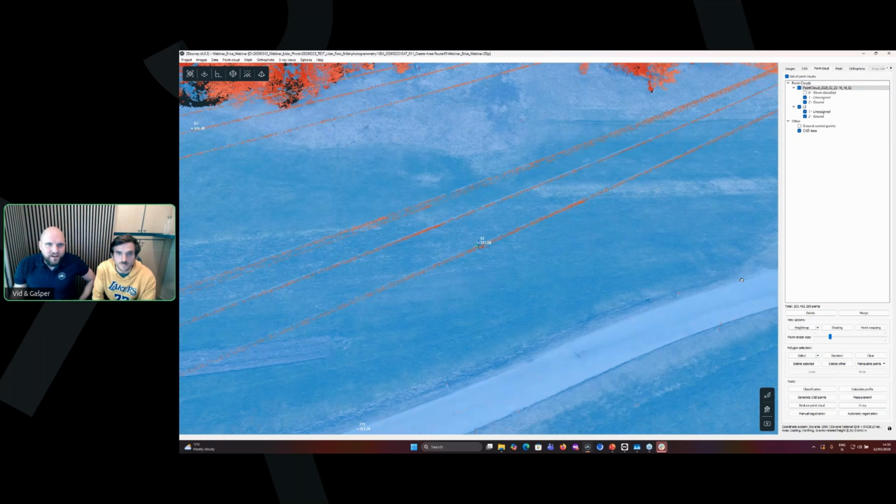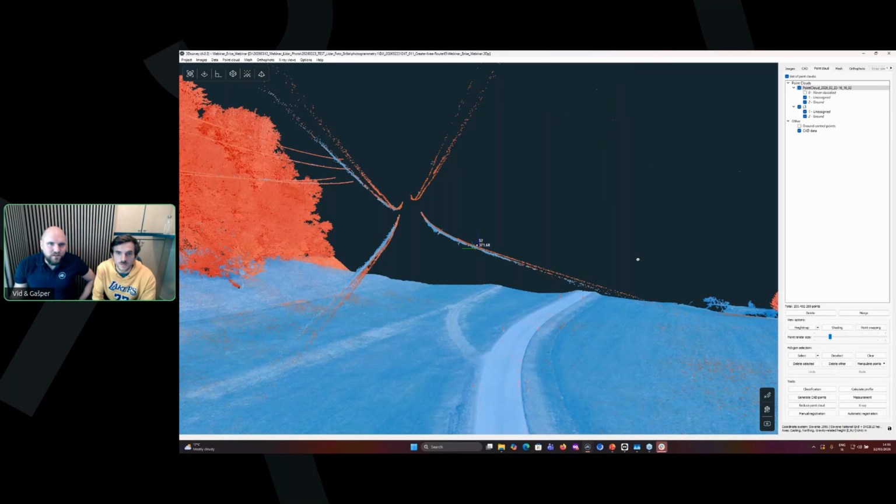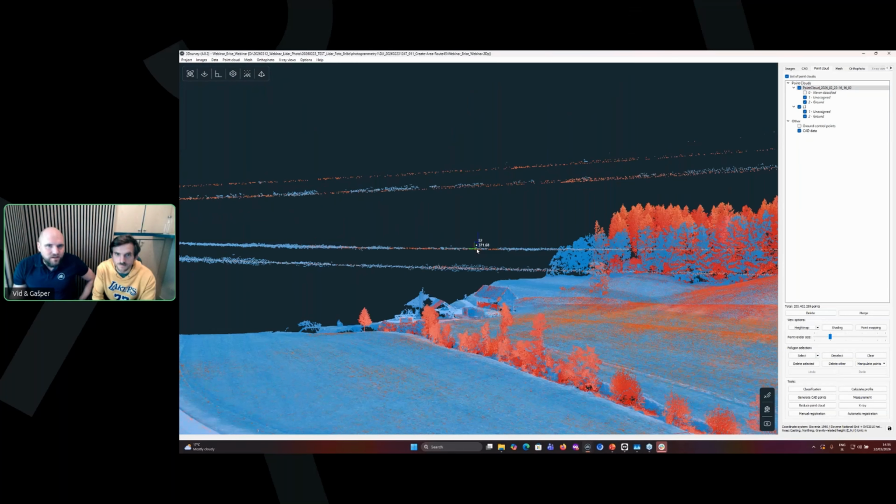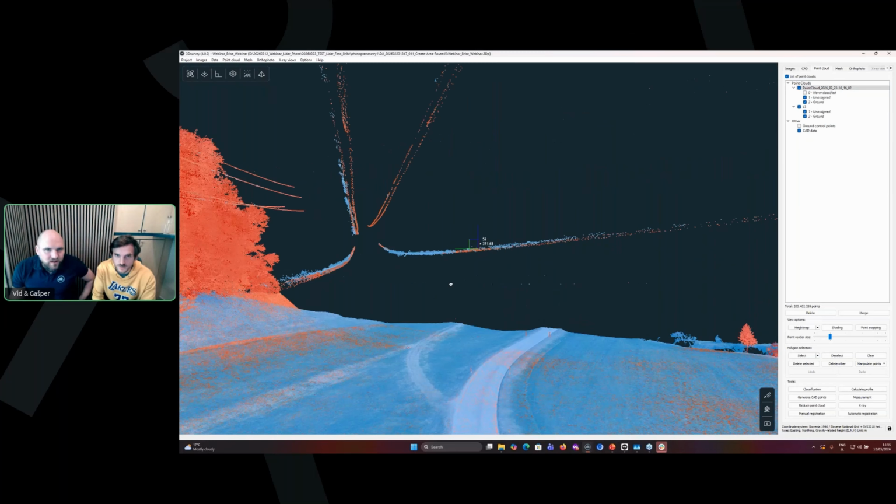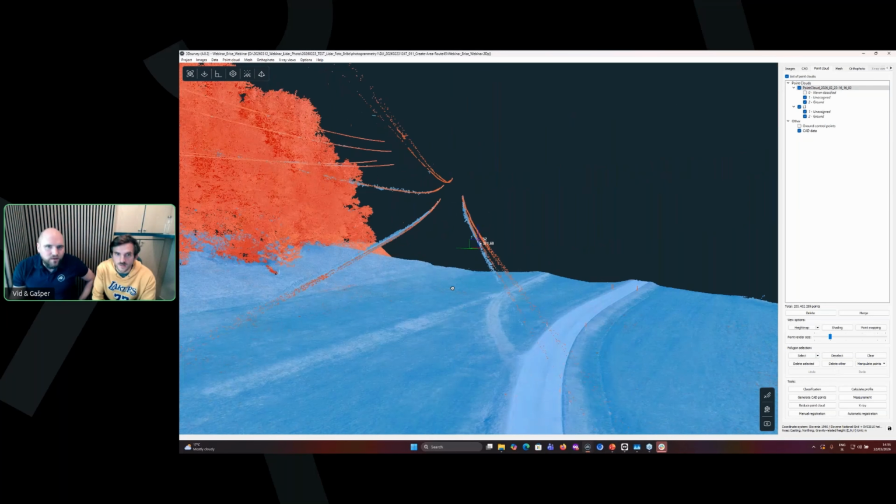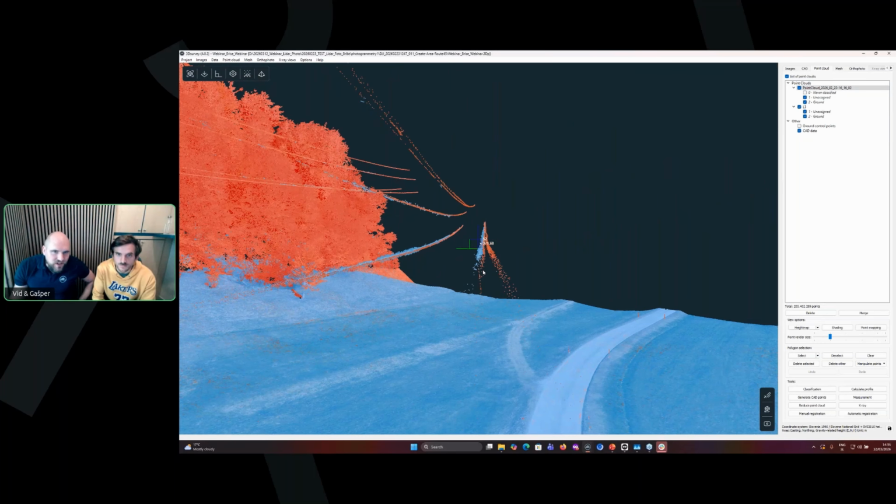Here, very nicely, the total station laser was used to measure this point. And here we also have the cable with photogrammetry and with LiDAR. With LiDAR you see it almost produced two lines.